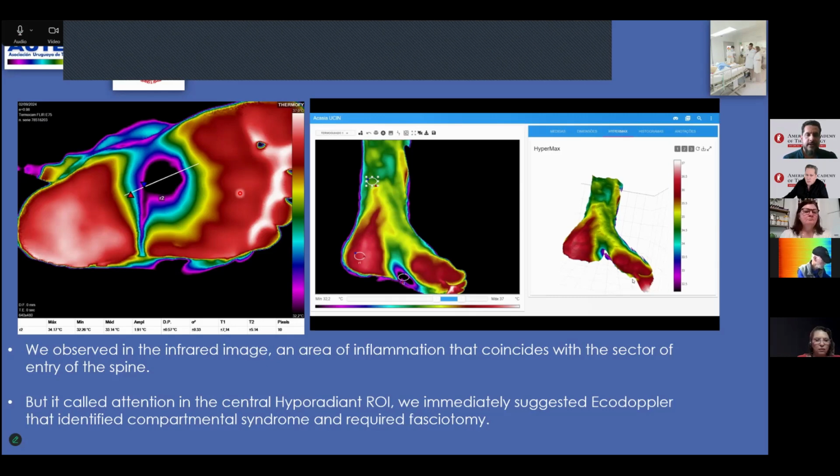See the infrared image, we detect a hyperradiant area from inside the catheters, and as well, this patient needs to remove them. These 3D reconstruct images observed by the pediatrics help understand the area complementary from the ROI. This patient's evolution outcome is favorable.